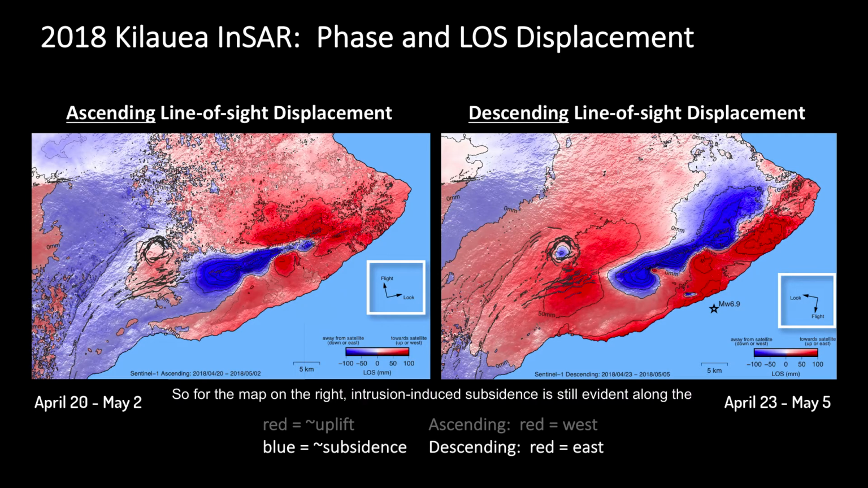So for the map on the right, intrusion-induced subsidence is still evident along the east drift zone, but now two new processes are also captured in this unique map. The first one that you might see is a small but emerging circular subsidence signal, and this is occurring at the summit. And the second is a large swath of increased motion toward the satellite that shows up as deep reds, and this is hugging the coastline of the south flank. This interesting signal is actually due to the southeastward or oceanward slip from the magnitude 6.9 earthquake that occurred on